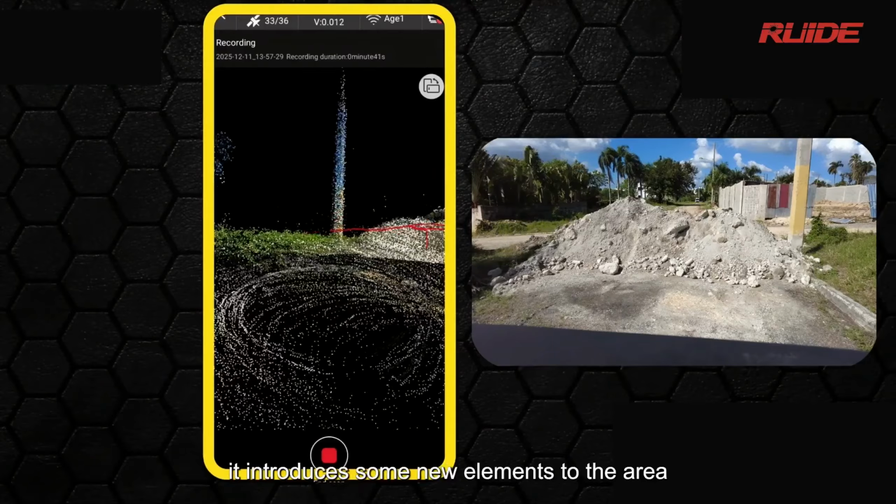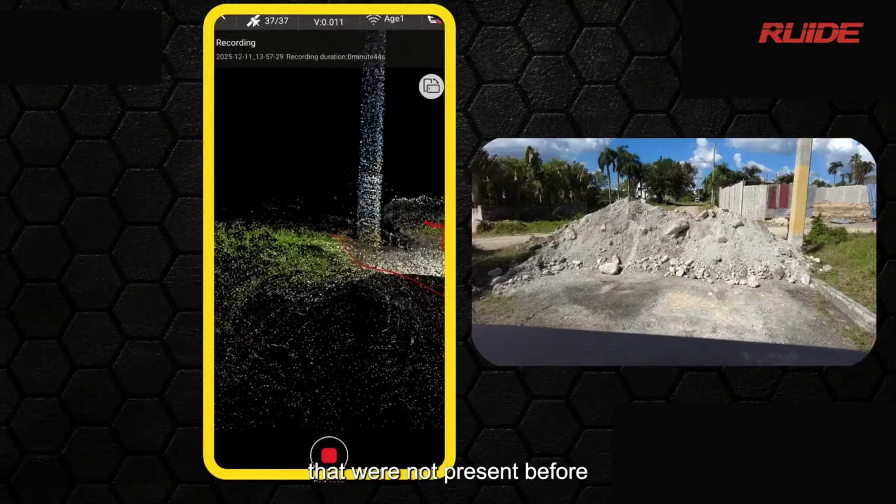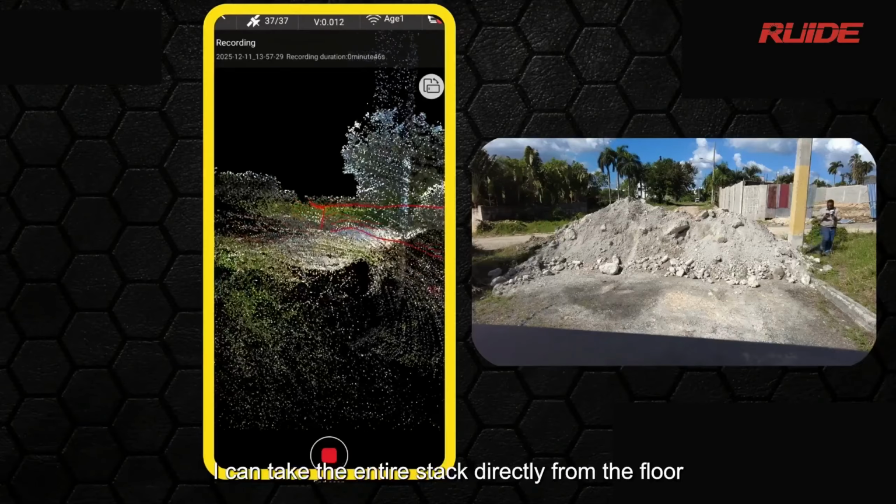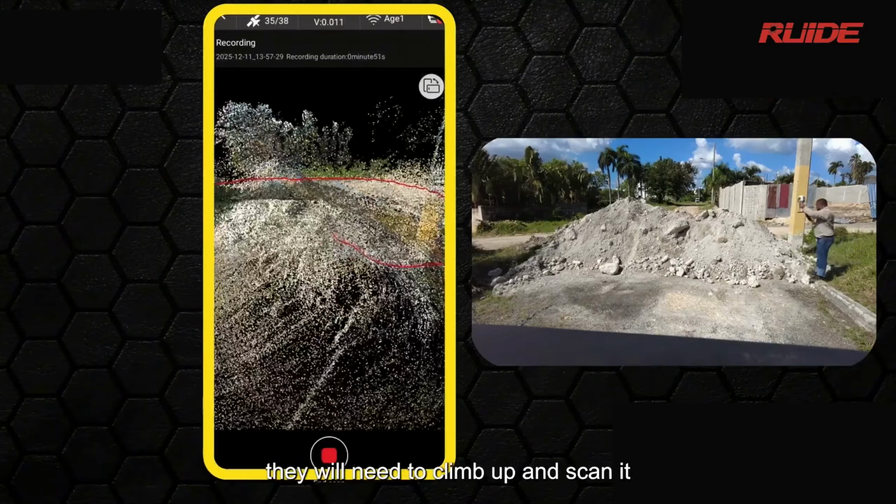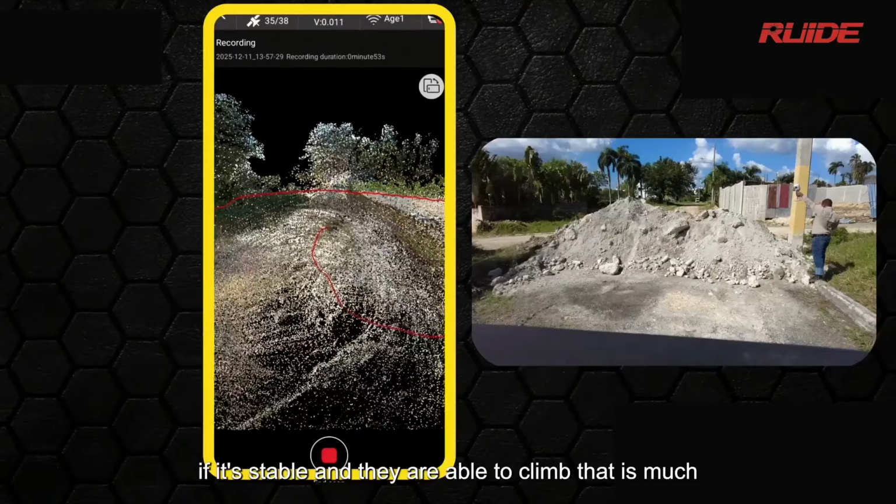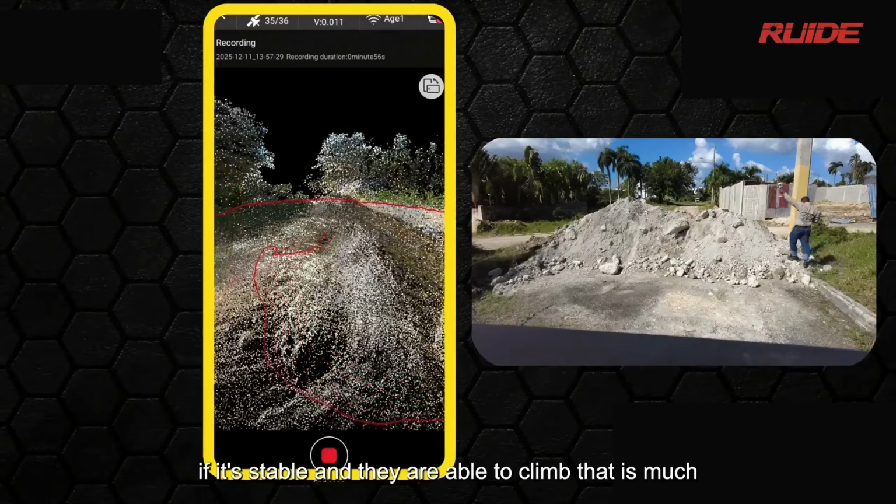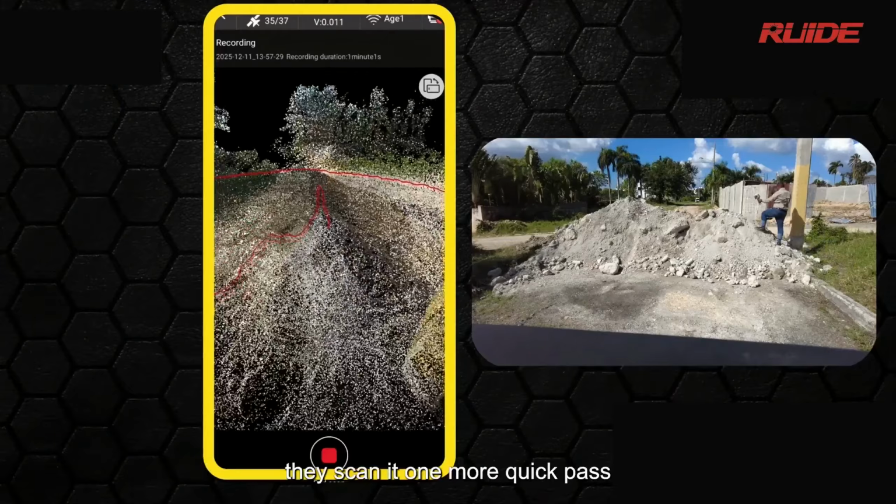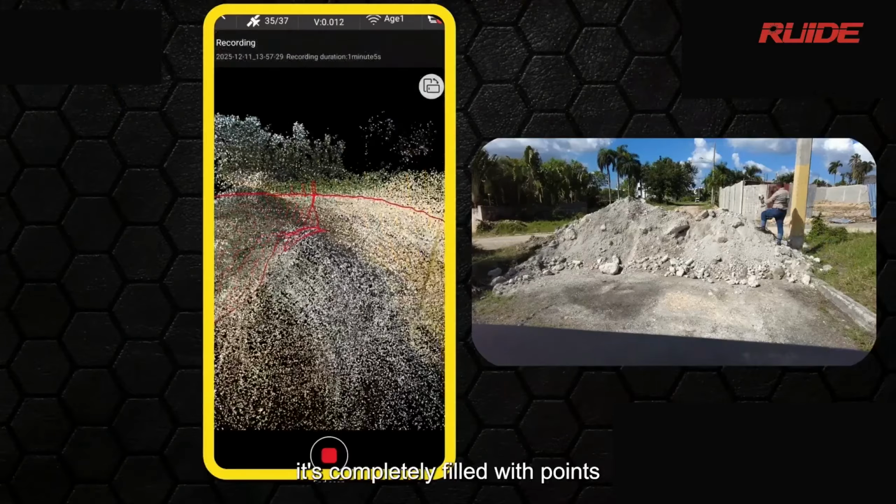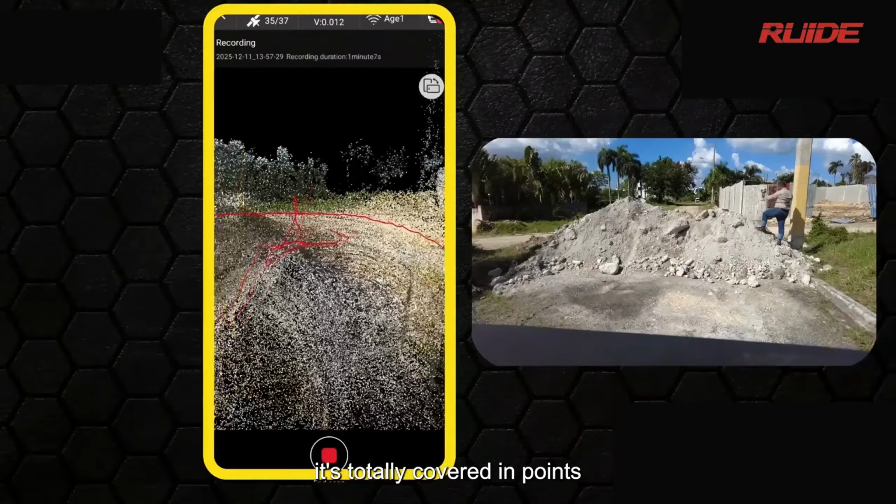It introduces some new elements to the area that were not present before. In this specific case, I can take the entire stack directly from the floor, but if the stack is really high, they will need to climb up and scan it. If it's stable and they are able to climb, that is much, much better. If it's not very stable, do you see? They scan it. One more quick pass. It's completely filled with points. It's totally covered in points.